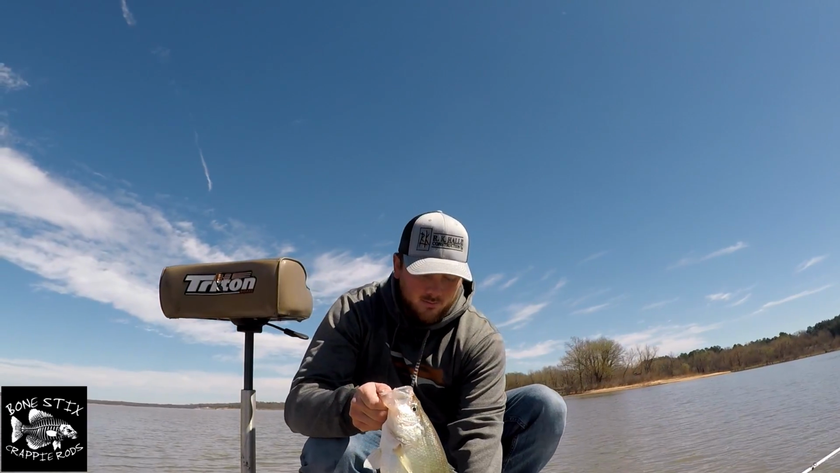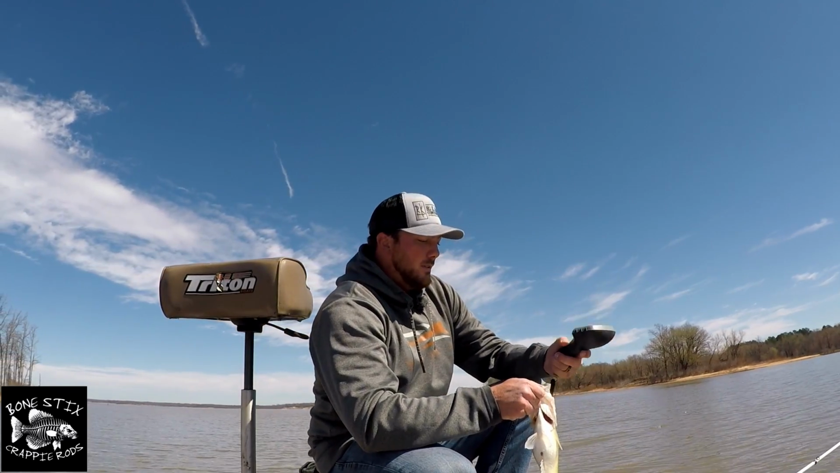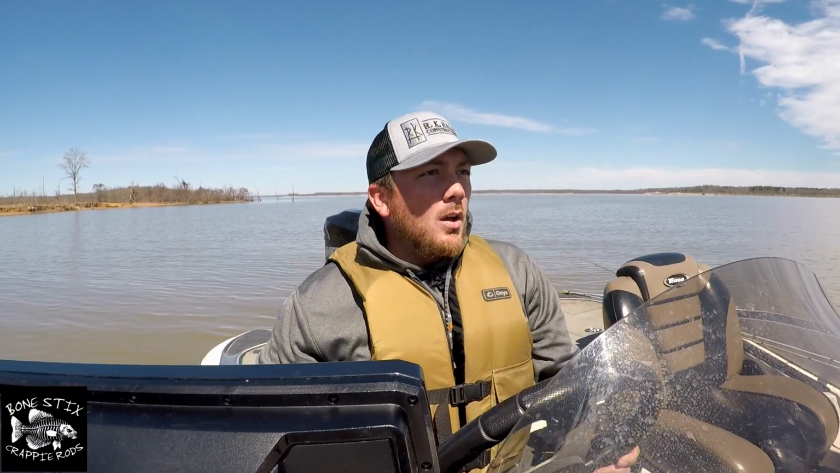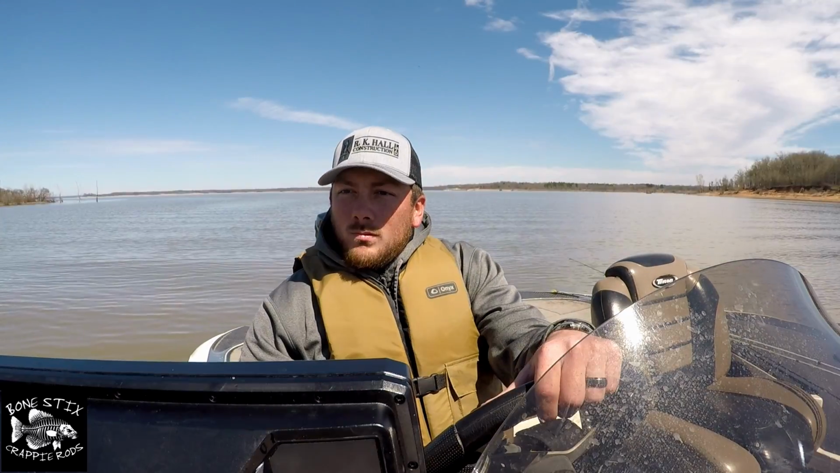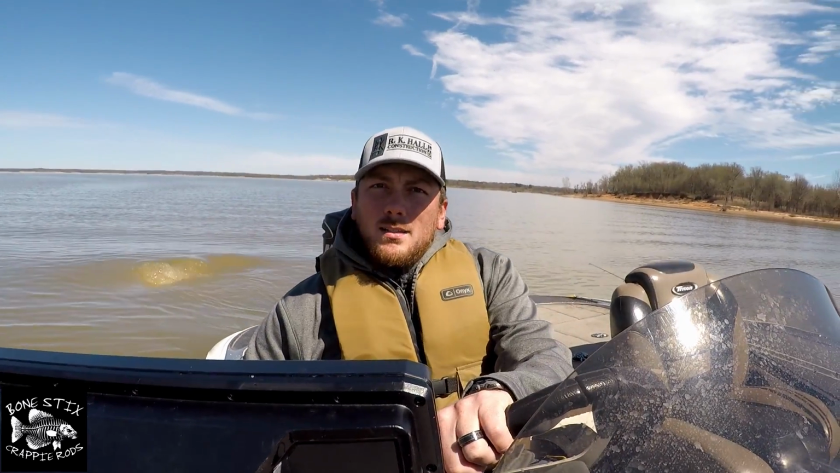Let's see here. Just for fun. And I need some more fish to put on here. 149. I probably got 3 more of these in the live well already. We have officially worked our way through the area that the map told us to work through. I want to try something on the other side of the lake. I've never fished over there before, so let's go do that.